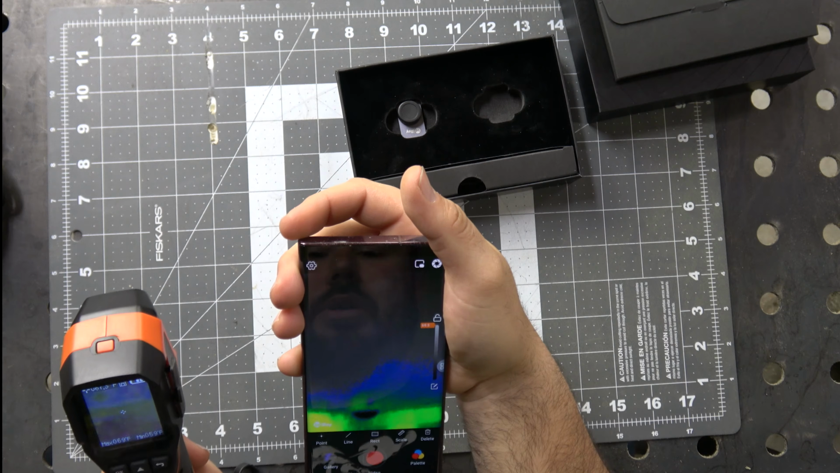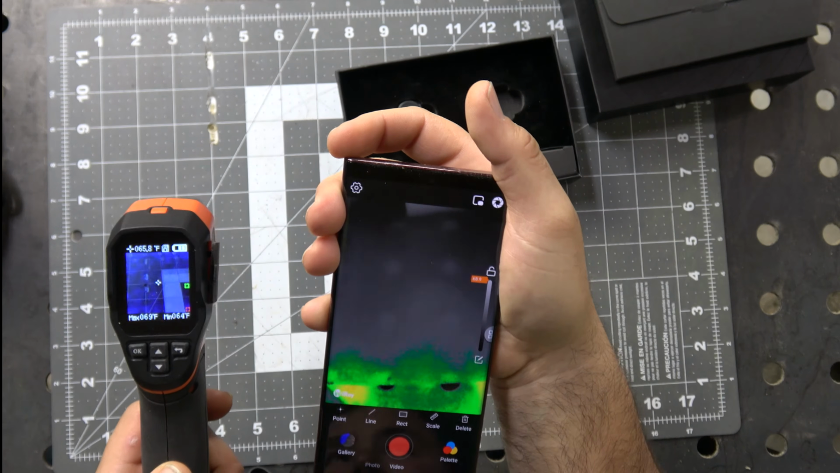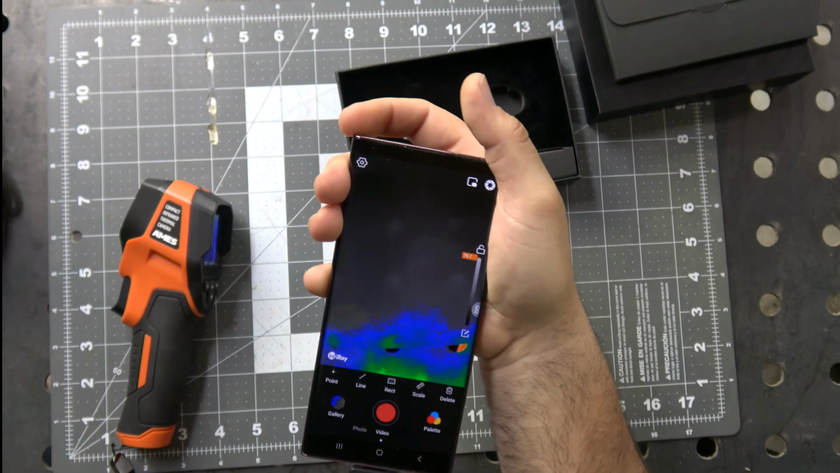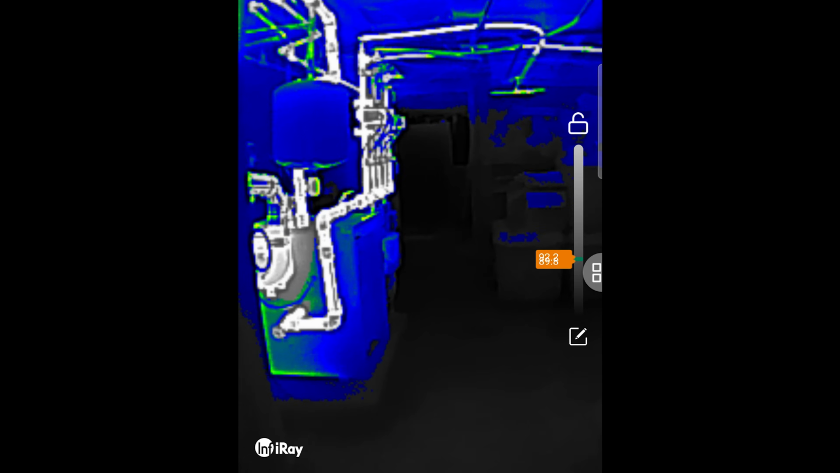So let's walk around, and I'm going to show you the cool things about this and the reason why I always keep one of these with me, especially with my phone and in my work bag at all times. Why this is so cool to me. Now, I am showing you what everything looks like. You can see some of the temperatures there. I'm going to put the scale on so you can see the scale.